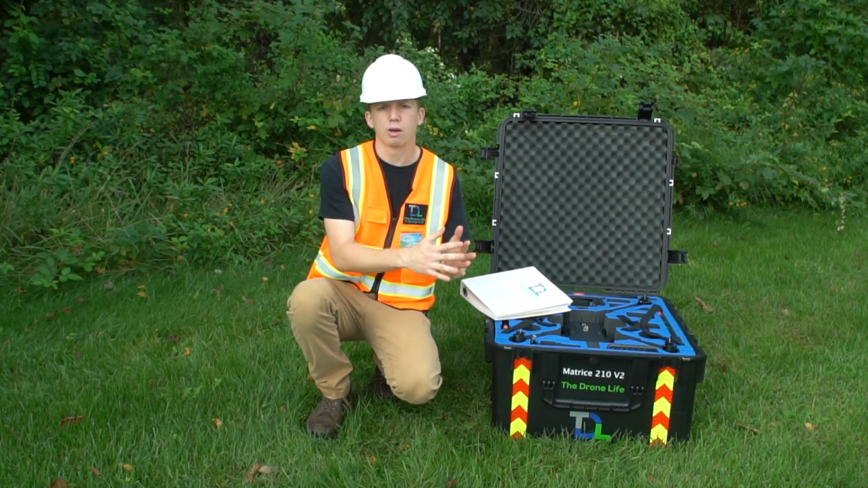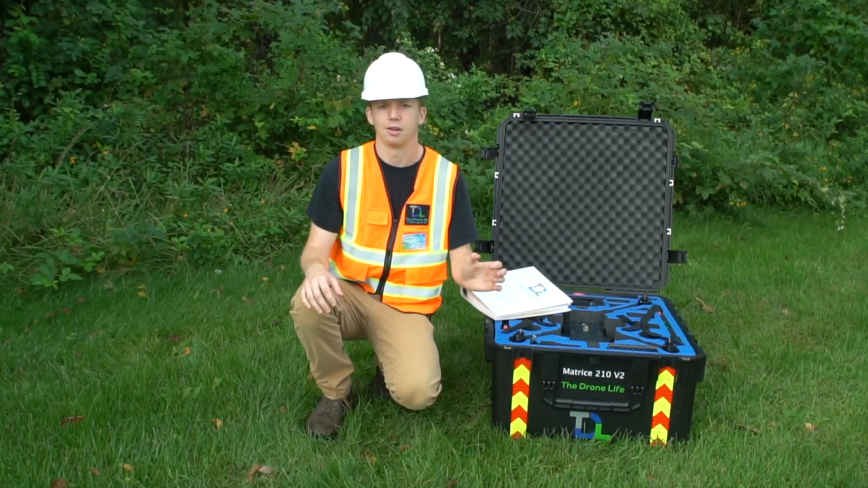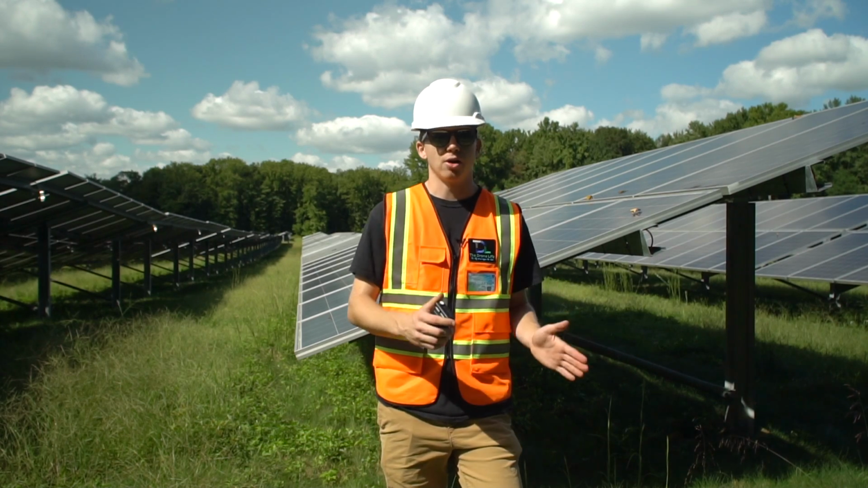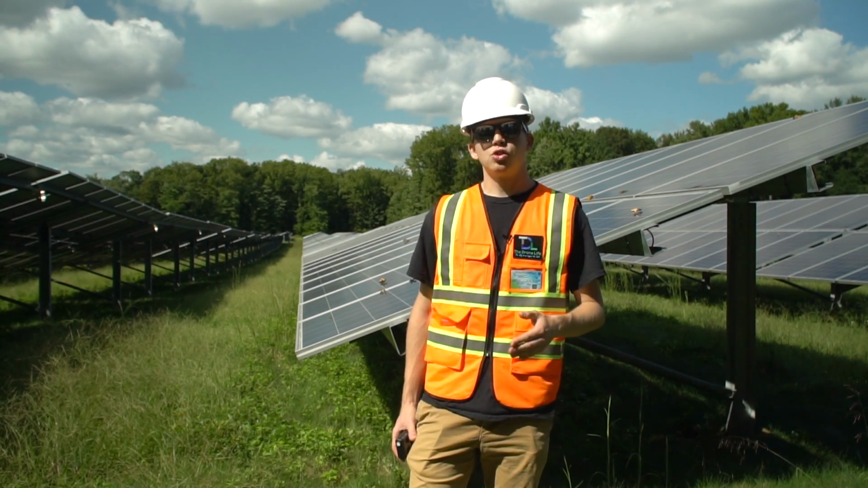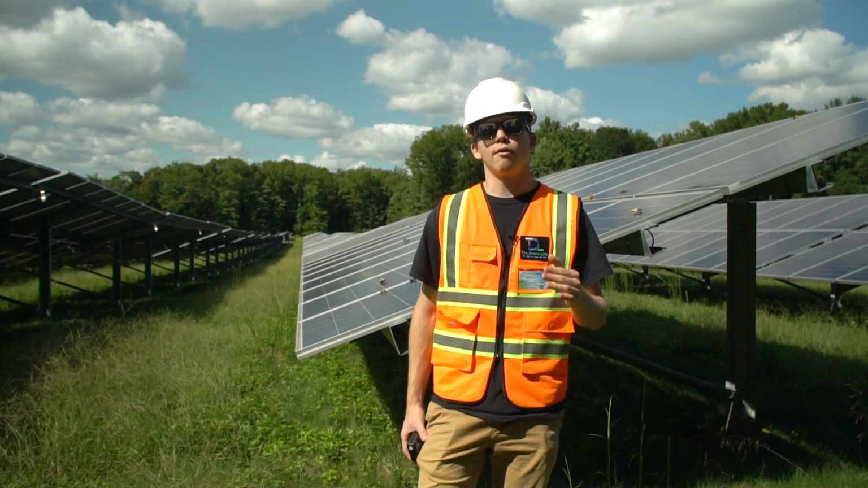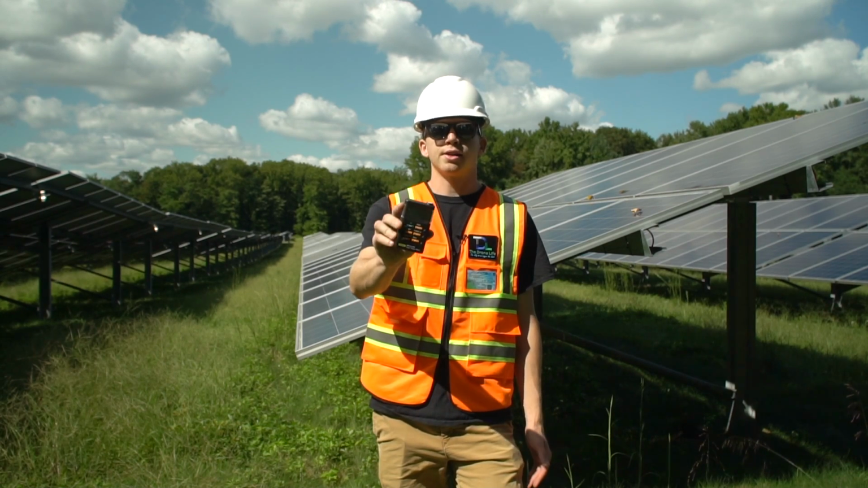And if you're unsure whether you should be doing the inspection or not, this is where a handy device called a solar irradiance meter comes in. When doing a thermal inspection of a PV system, you need to understand how much sun energy is actually hitting the panels. This is usually measured in watts per meter squared, and to do an infrared inspection of a solar farm within IEC standards, you need to have a minimum level of irradiance of 600 watts per meter squared. To figure out this number, we use a device called a solar irradiance meter.